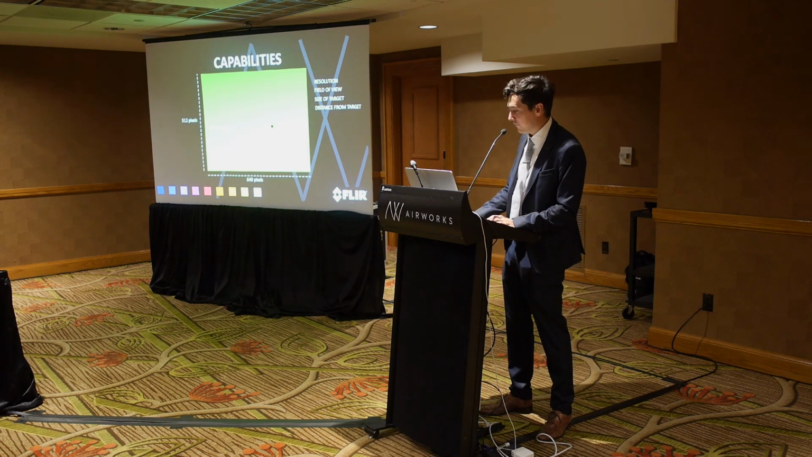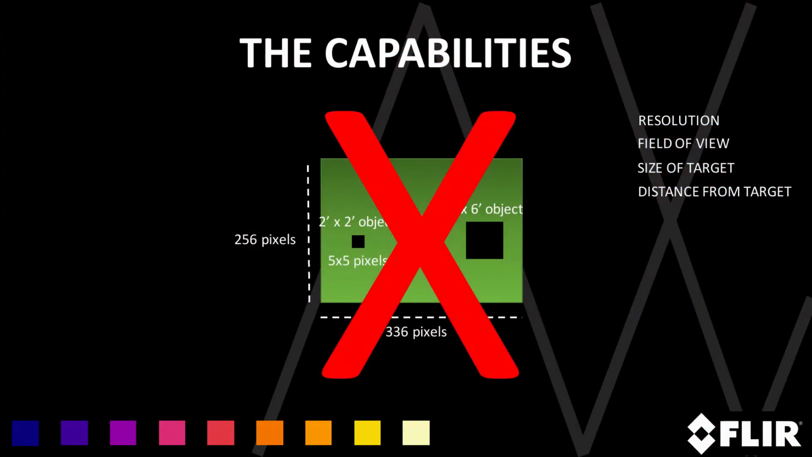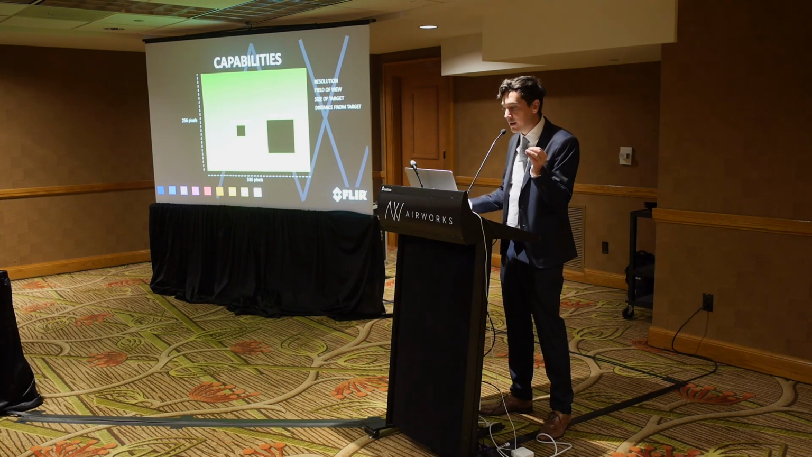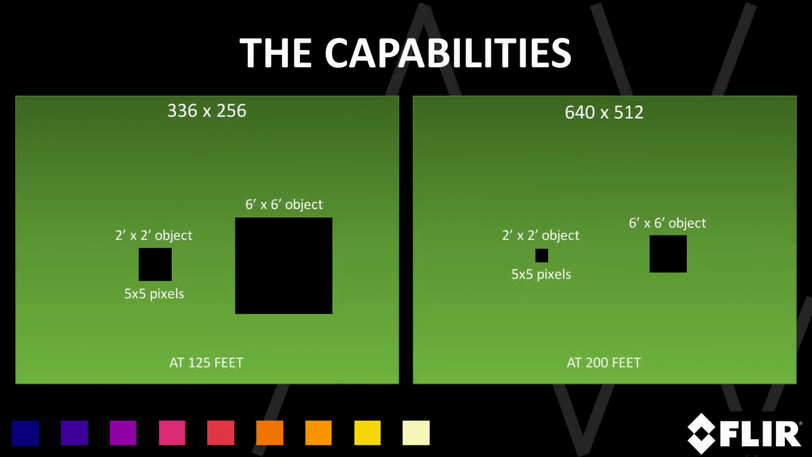Now, when you're going from a 640 resolution camera to a 336 resolution camera, the image itself, if I flip back and forth, does not get smaller. What it does is the pixels within the image get larger. So if I put these two images together, a 2 by 2 foot object taking up 5 by 5 pixels on a 336 camera can maybe be flown at 125 feet, for instance.